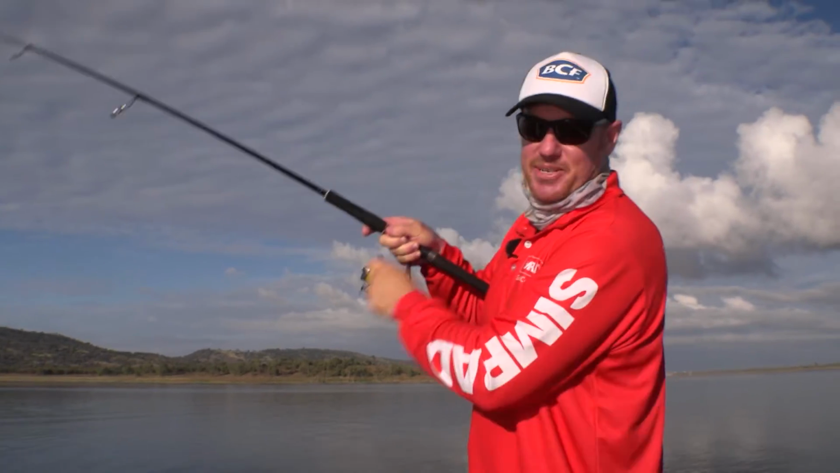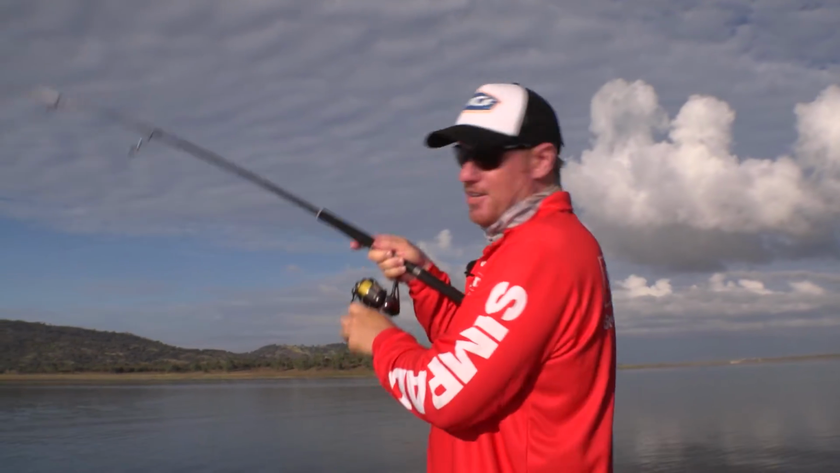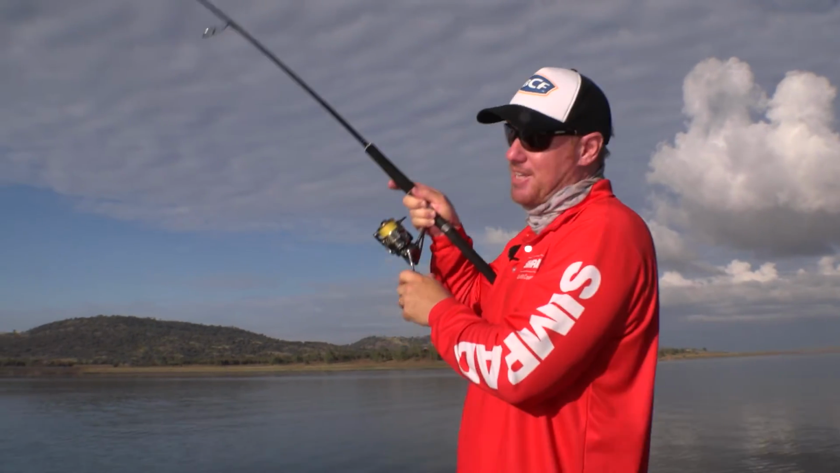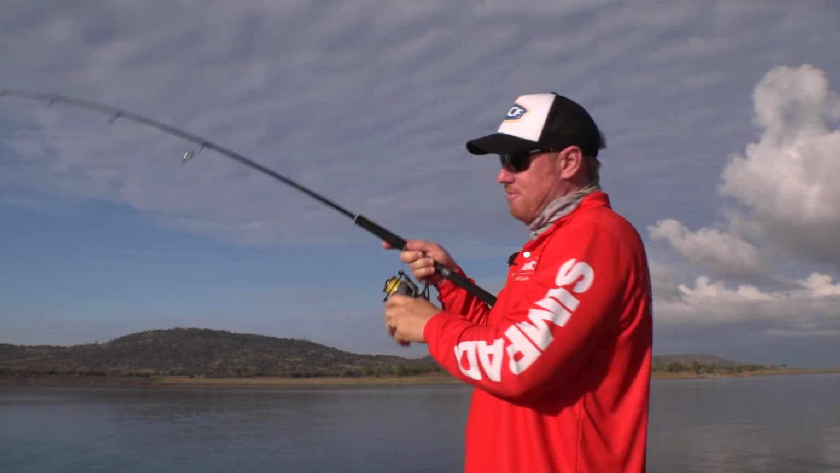The beauty of this is we're just doing a troll. We've got 2 hard bodies out and a soft plastic out. So in those warmer summer months, or just after summer when those fish go deep, it's a great way to catch barramundi, and it's an easy way to catch barramundi too. Like, you don't have to be an expert to do it.